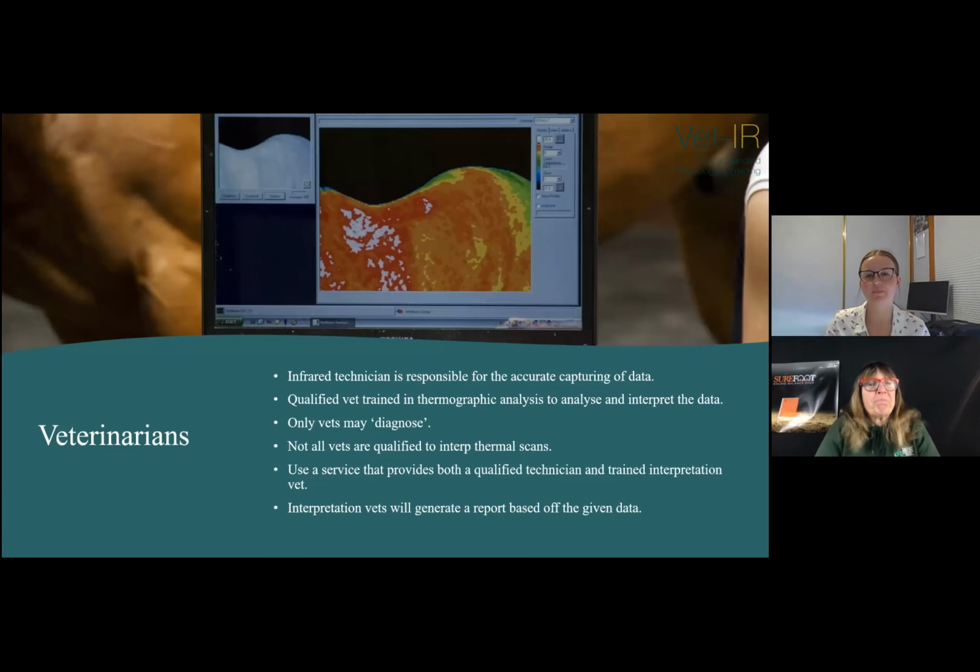So then the veterinarian's role in the interpretation process. Thermal imaging or infrared technicians, so that's me, are responsible for the accurate capturing of the data, including patient history. But it's the job of the qualified veterinarian trained in thermographic analysis to analyze and interpret the data provided.